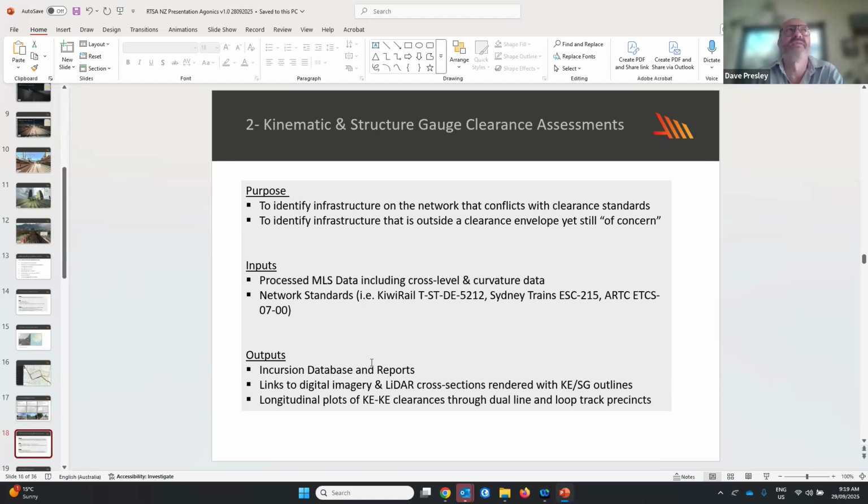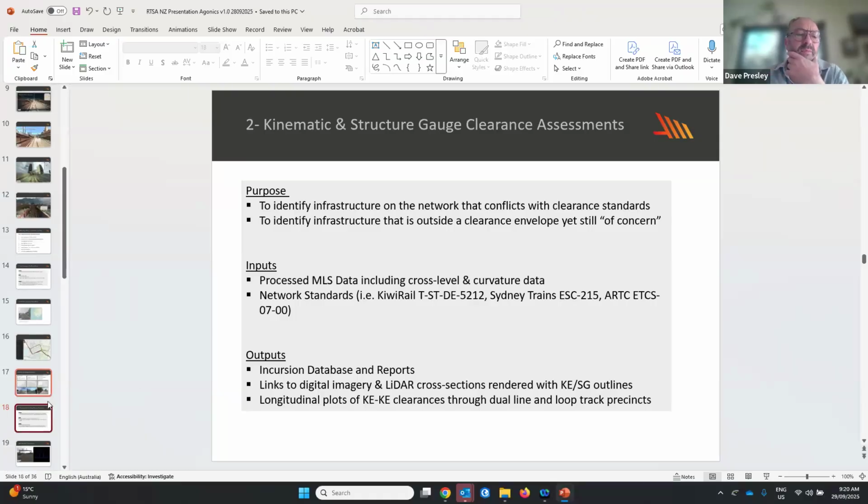Every railroad seems to have slightly different clearance standards. However, with the right inputs in terms of defining the kinematic expansion parameters, centre throw and end throw, bogey separation, and allowances for rail wear, etc., then the clearance templates can be accurately modelled within the LiDAR point cloud.